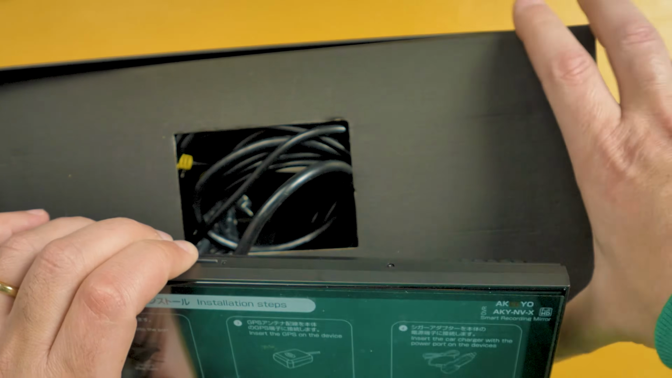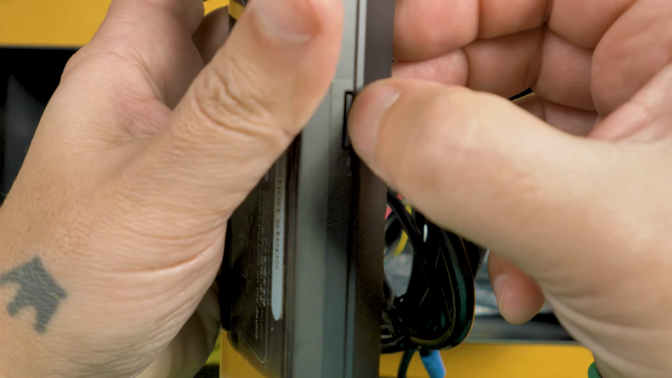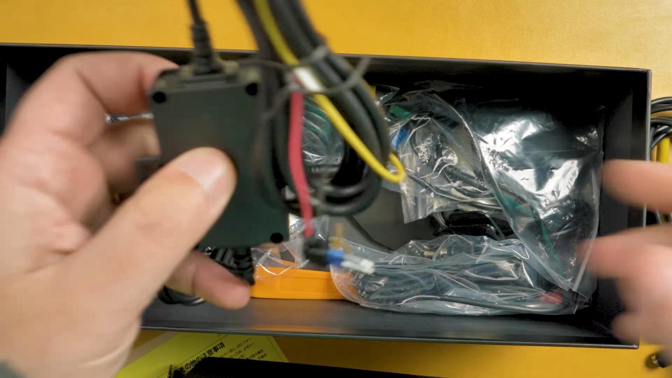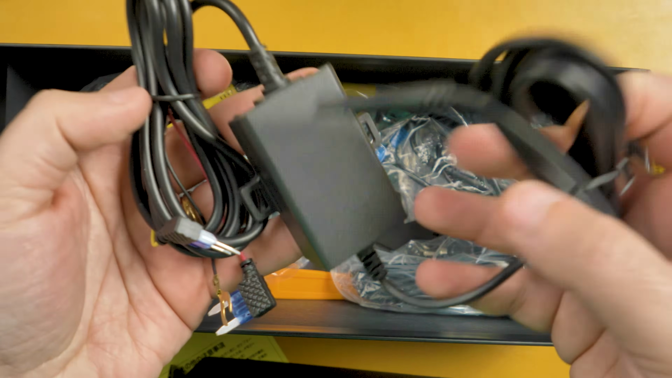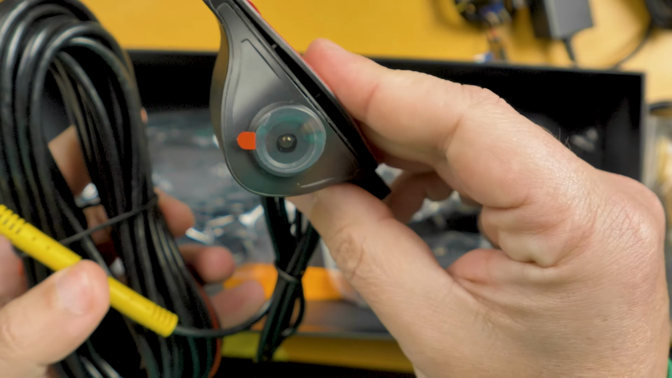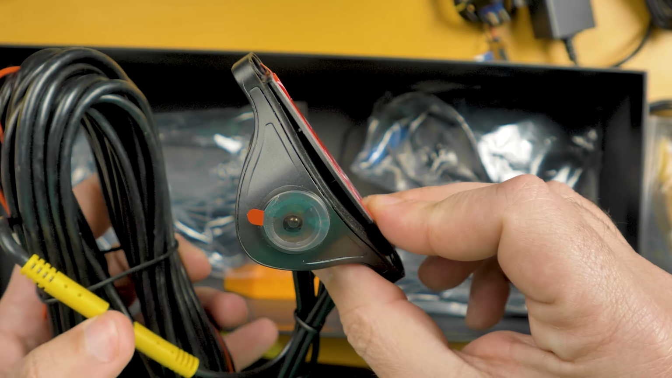After that, the main unit. Let's see what is underneath. It comes with a 32 GB SD card. You have the hard wiring, if you want to do a more permanent installation. Next is the back camera, with a very long cable.